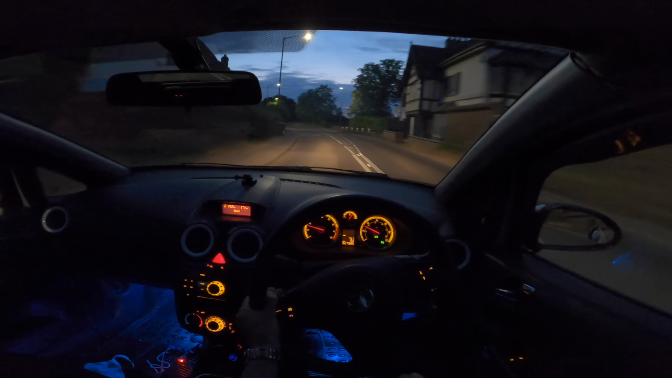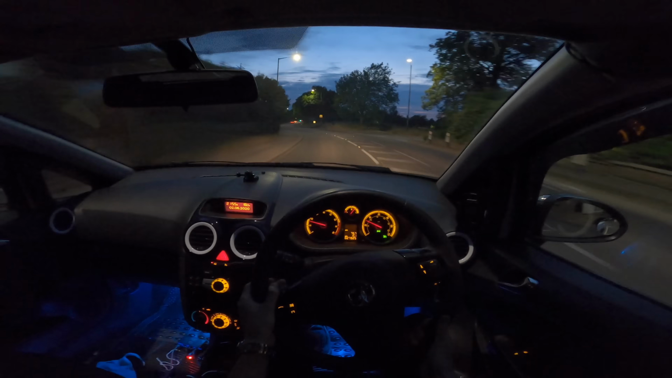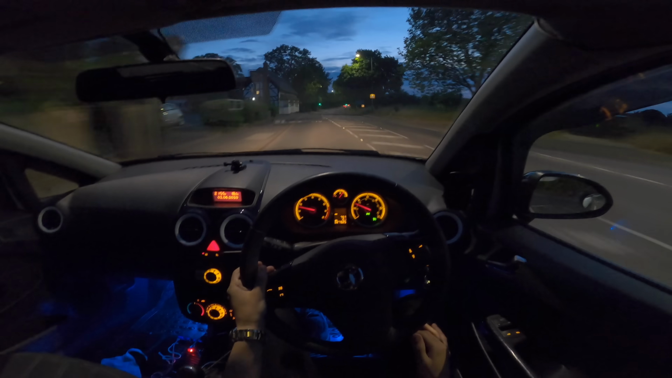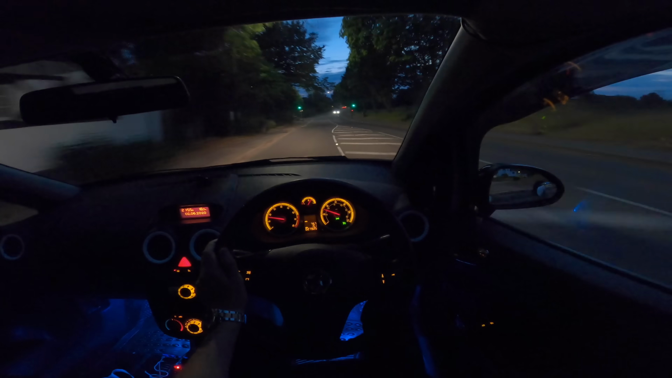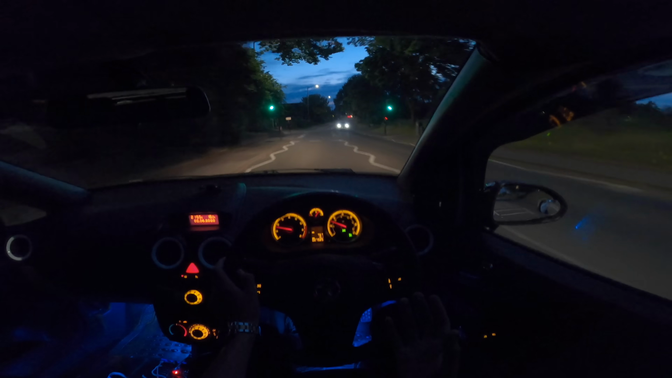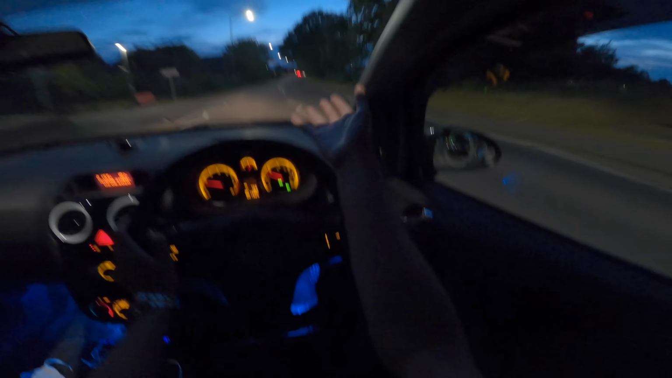Alright boys, like literally 20 minutes later, I finally know where I am. I had no idea where I was, but I put on the sat nav. Basically, I've got to the town, basically. How many times am I going to say basically?